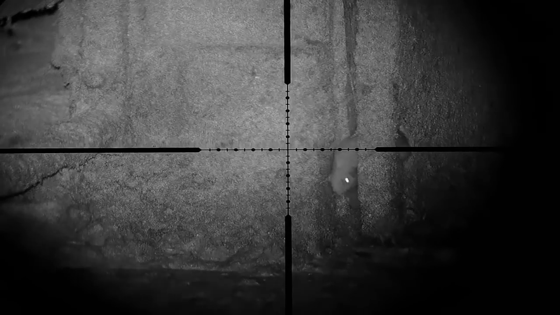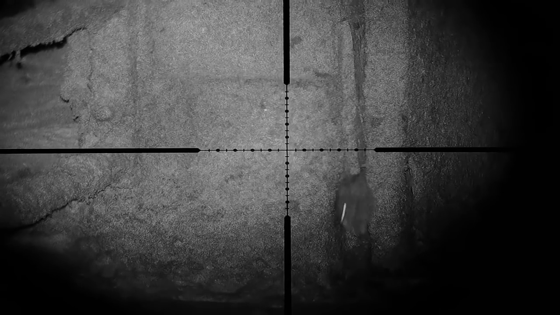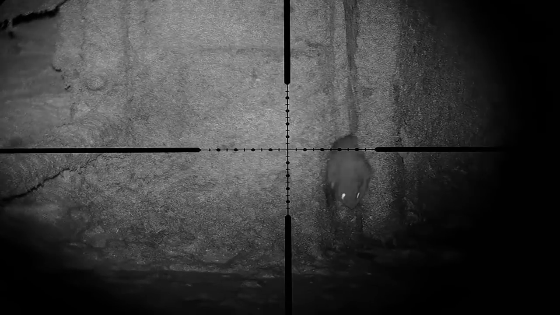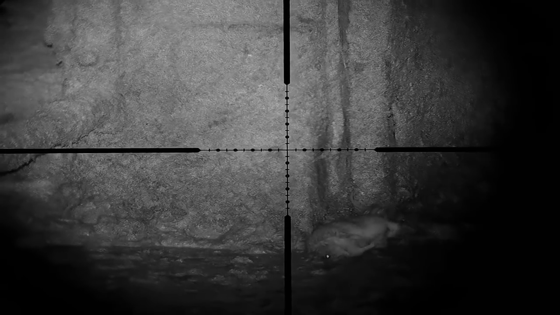I was hoping to get this one, but no. Couldn't quite get a clean shot on that one, so it runs away. When your nerves have been shot and you just want to boogie and you just can't get out. Go on, you can do it. There you go.